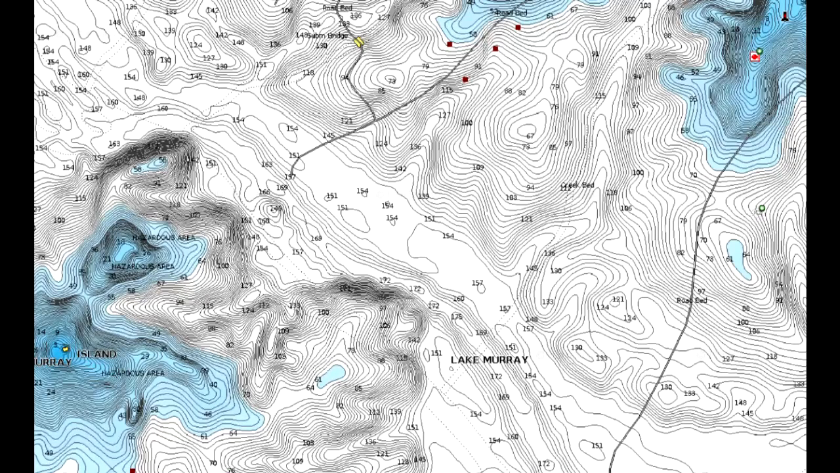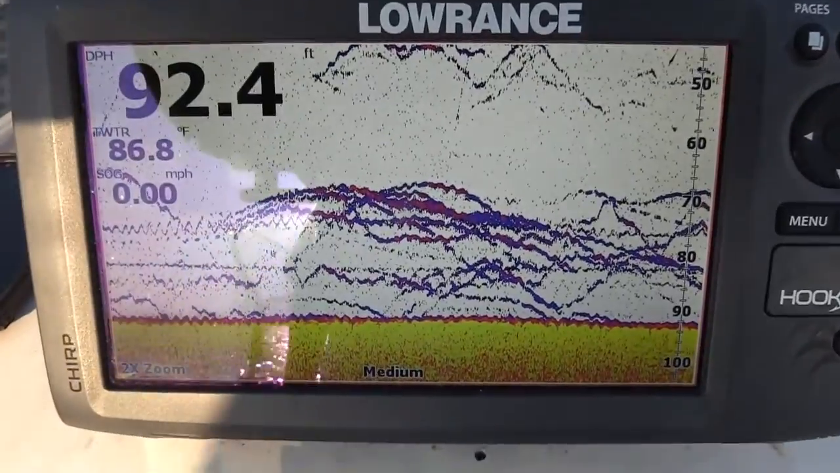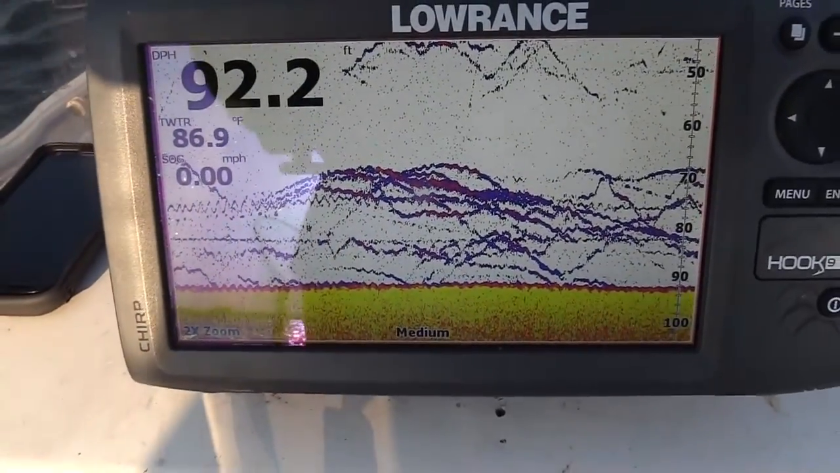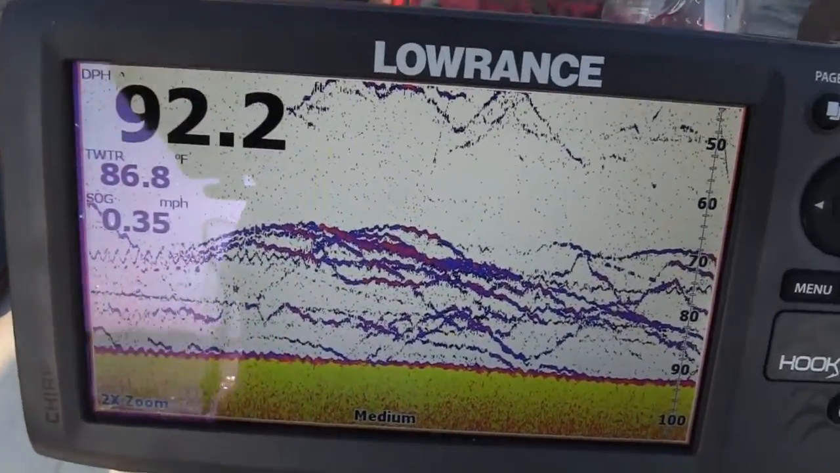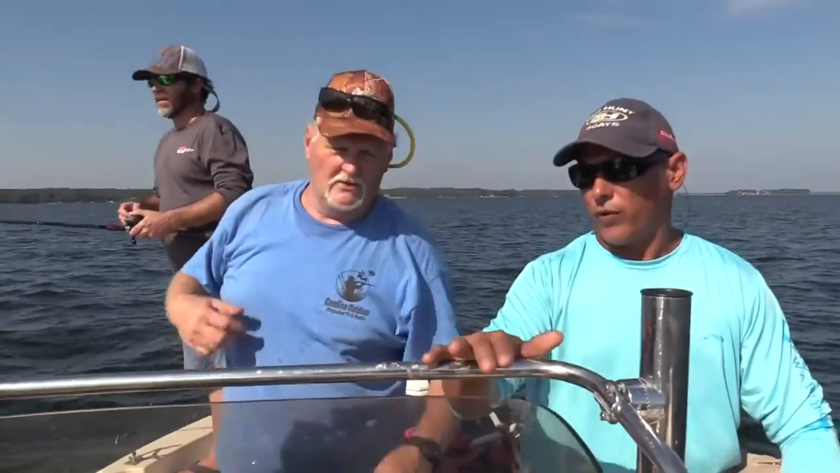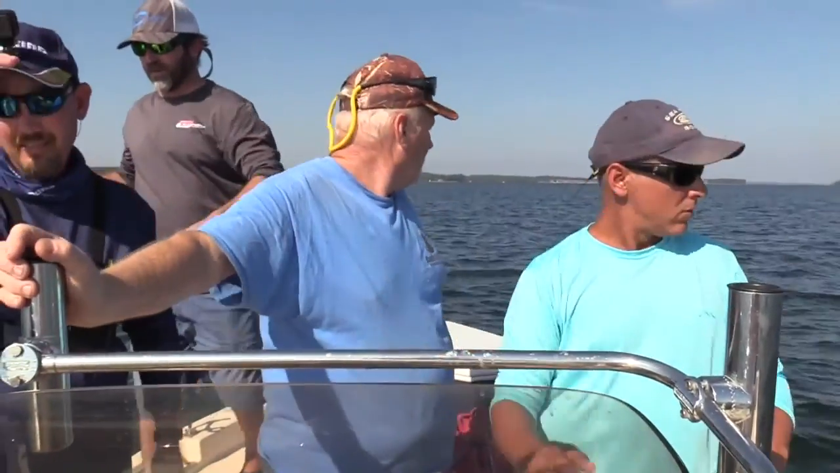All right, folks, before we get back to the show, I want to take a few minutes to show you a map of what we've been doing. Basically, we found this morning that most of the stripers were hanging out in 80 to 90 feet of water in Lake Murray. This is due to the fact that in the summertime, July and August, the water temperatures get real high, so the fish go deeper to seek the cooler waters.